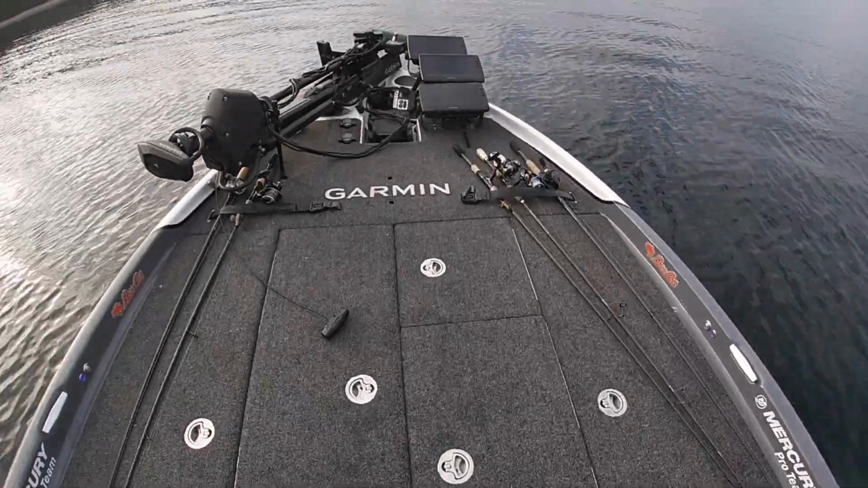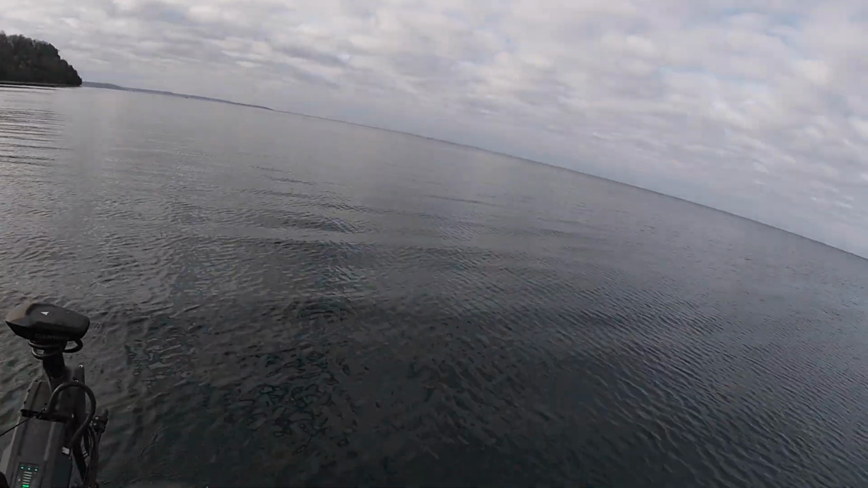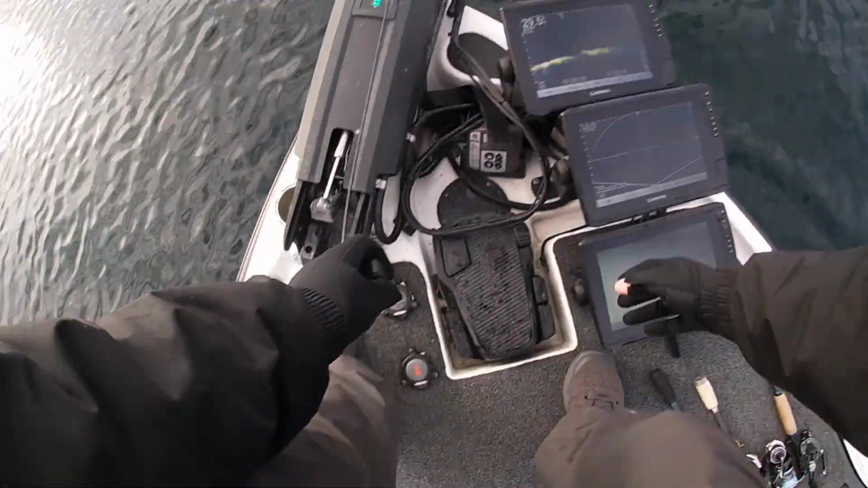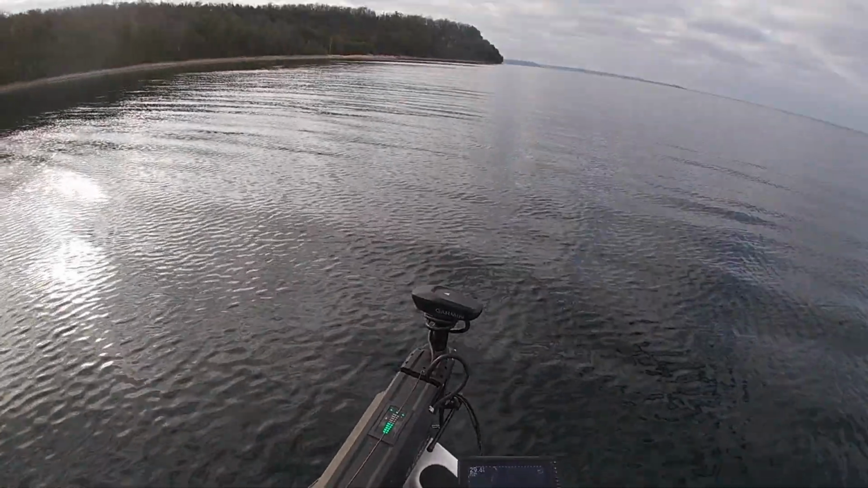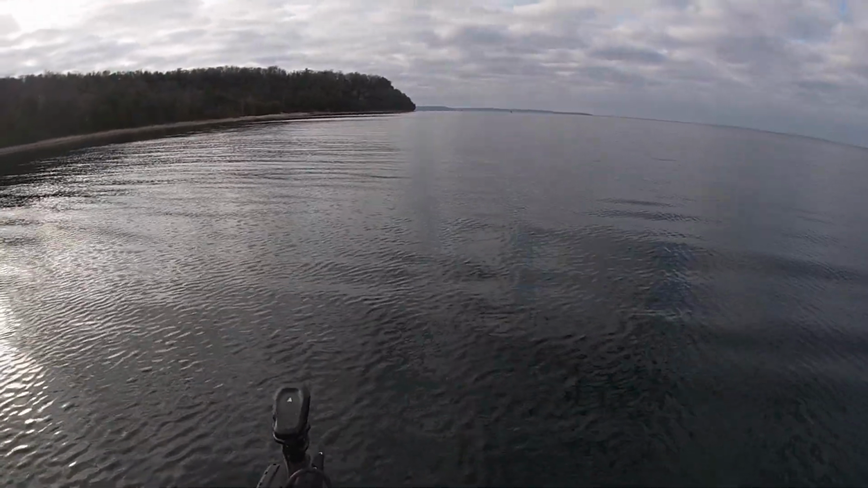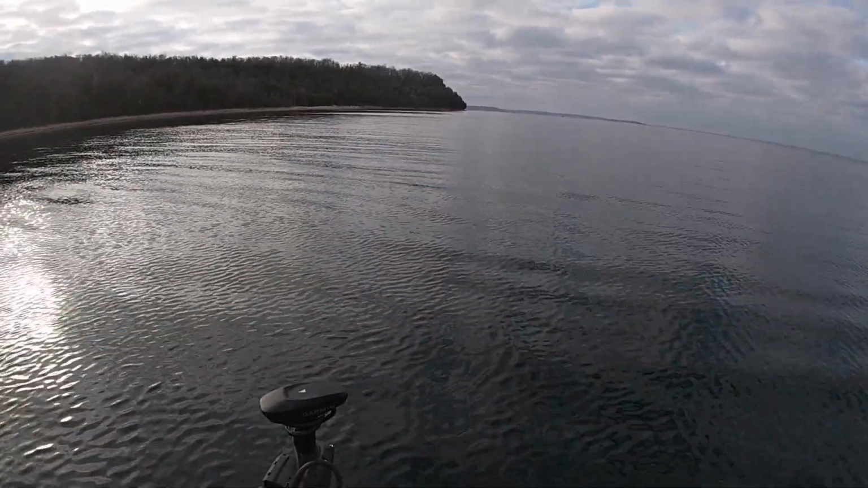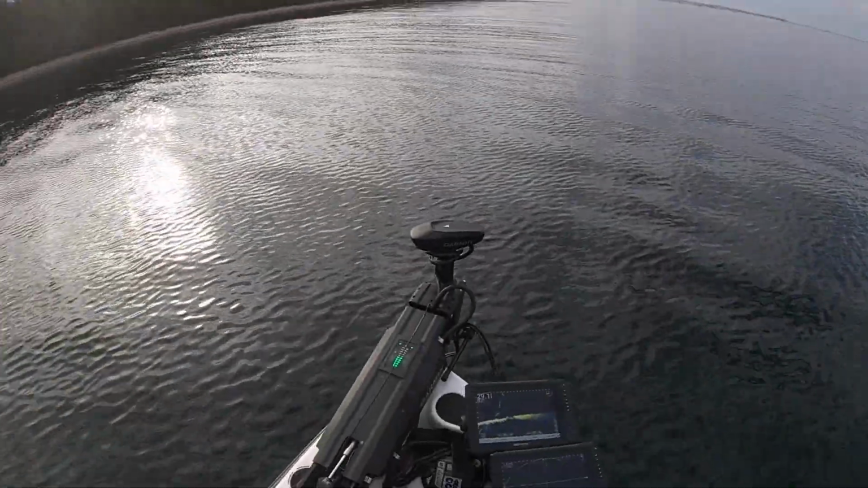Where technology is at these days, I definitely find myself popping up and just getting on the trolling motor and looking around versus idling. Now, I say that, but there is still a very valuable place for side imaging.